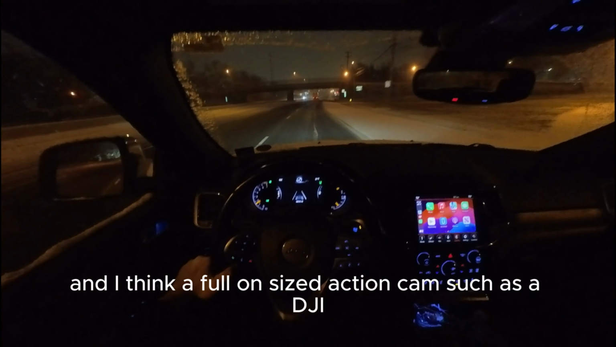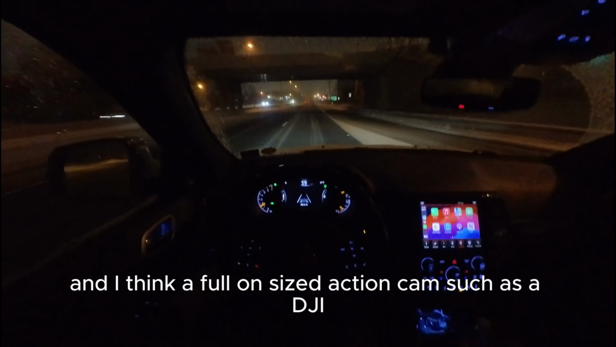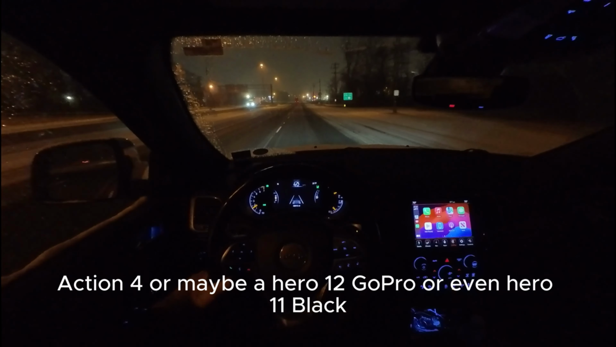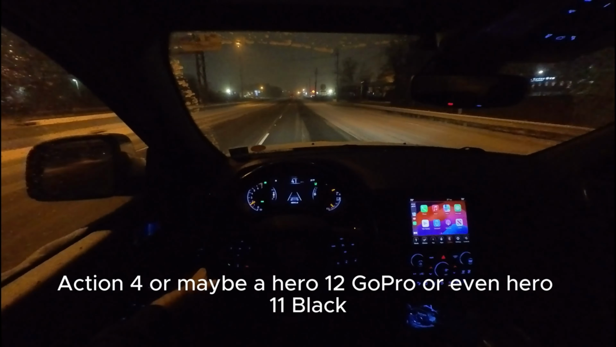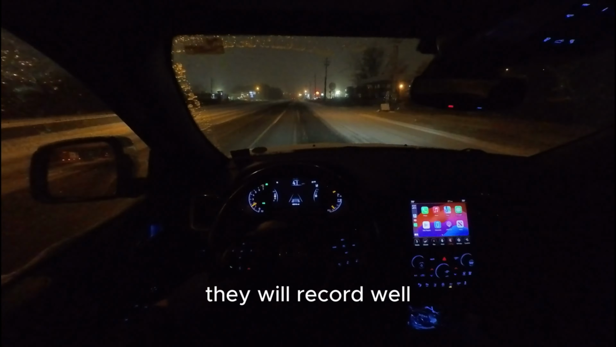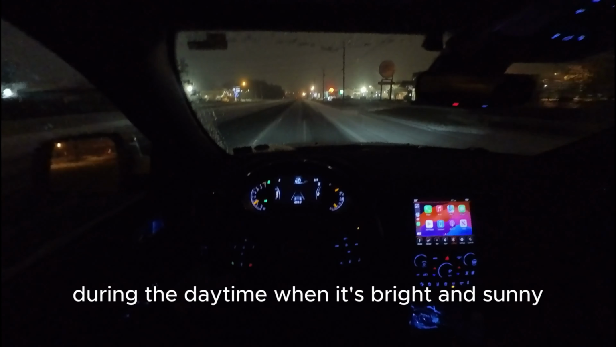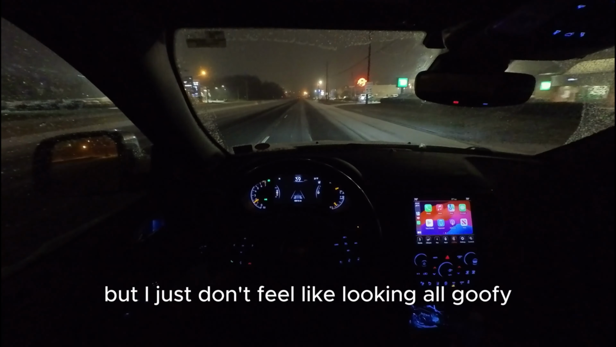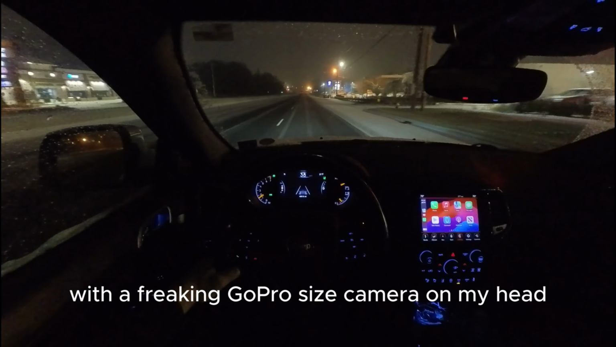And I think a full-on sized action cam such as a DJI Action 4 or maybe a Hero 12 GoPro or even Hero 11 Black, they will record well during the daytime when it's bright and sunny. But I just don't feel like looking all goofy with a freaking GoPro sized camera on my head.